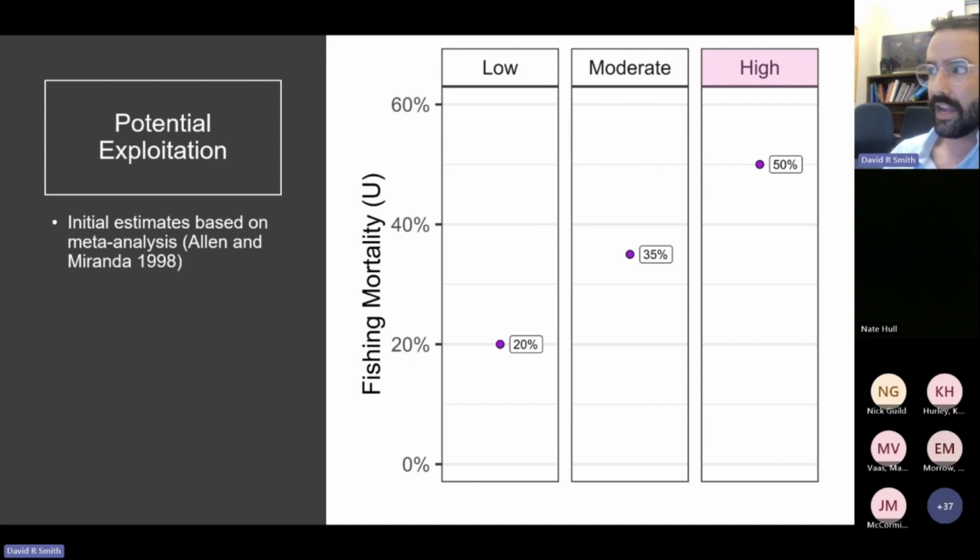Now that sounds really high, but crappie fisheries are extremely harvest oriented, and the mean from that meta-analysis was a fishing mortality of 48%. So we've seen evidence of fishing mortality estimates for crappie fisheries reaching a lot higher than 50%, which puts these in perspective as conservative measures of fishing mortality.